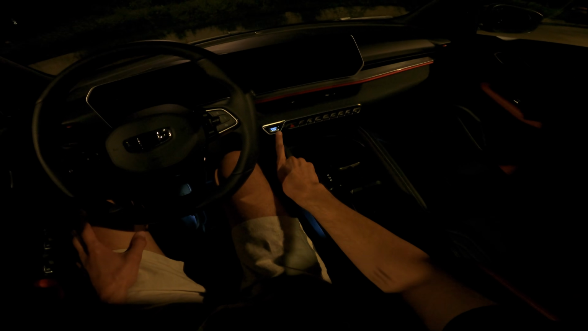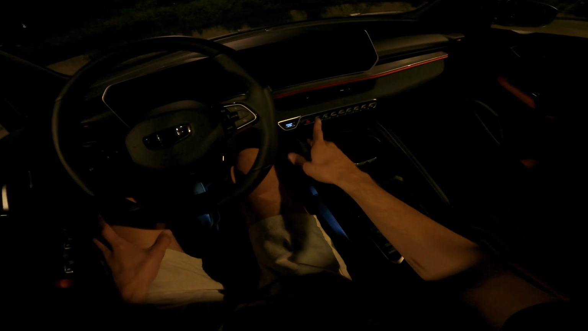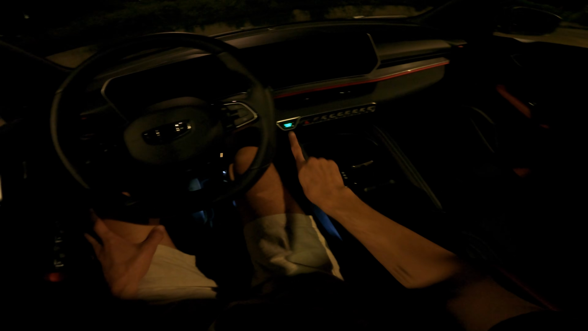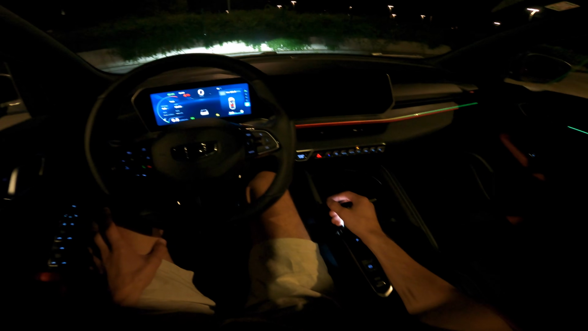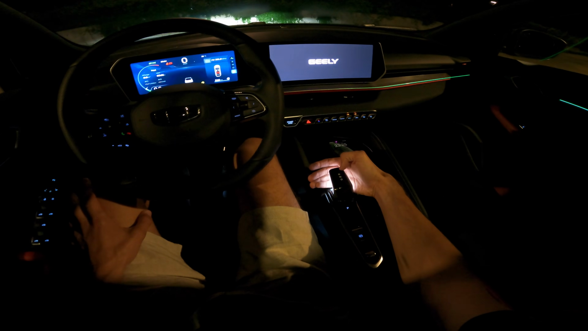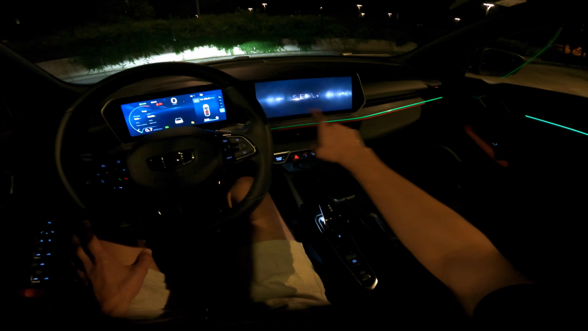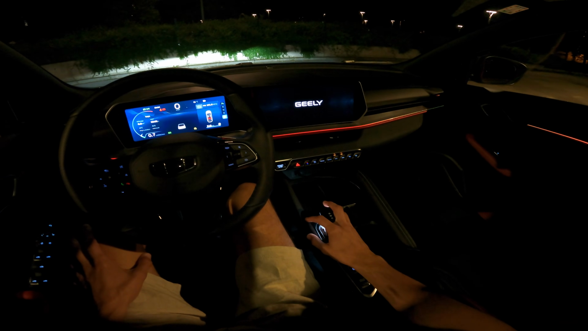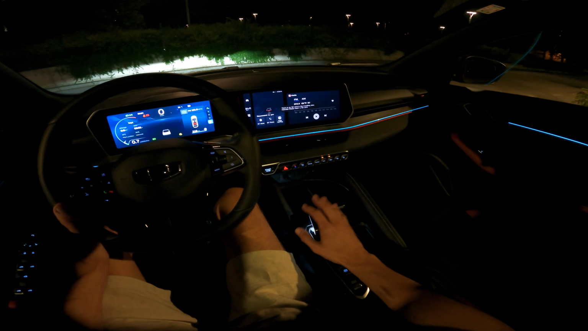Now, you can see when I release the foot, it starts up white, so if you press, it's only going to turn on the screens, but it won't turn on the engine. This is safety for kids, so if you press, then it's green, start, and we're good. Now, you can see here that the handle for the automatic, this is by the way 7-speed automatic dual clutch, illuminates. You can see the welcome display here, Geely. And the ambient lights will be changing colors.